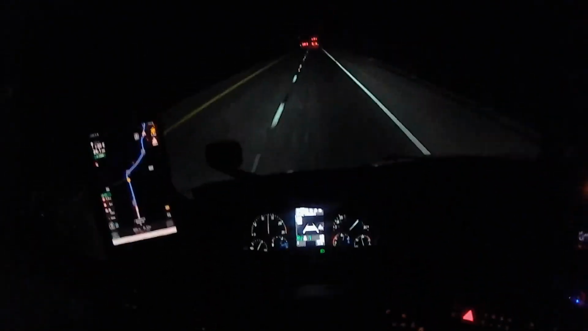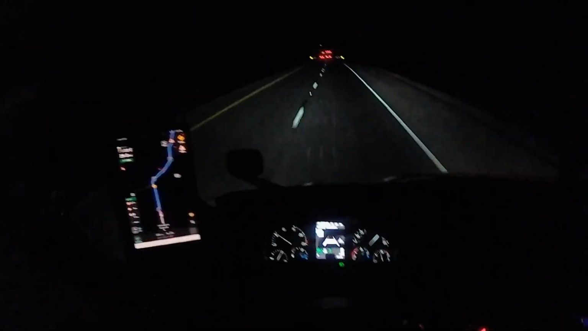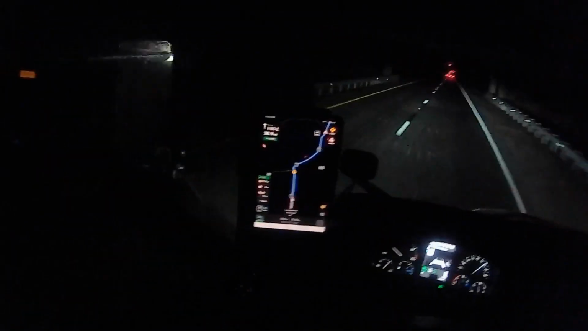And I'm running 65. So when I can, I run as fast as I can go. This is governed for 65 max. Doesn't matter. You push the pedal, use adaptive cruise control. It's 65. You get 65, and that's it.